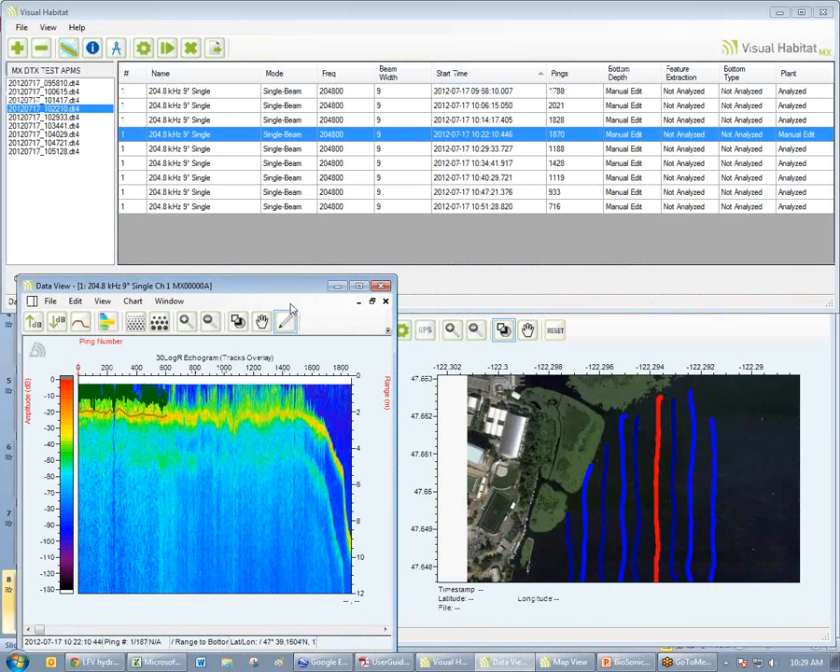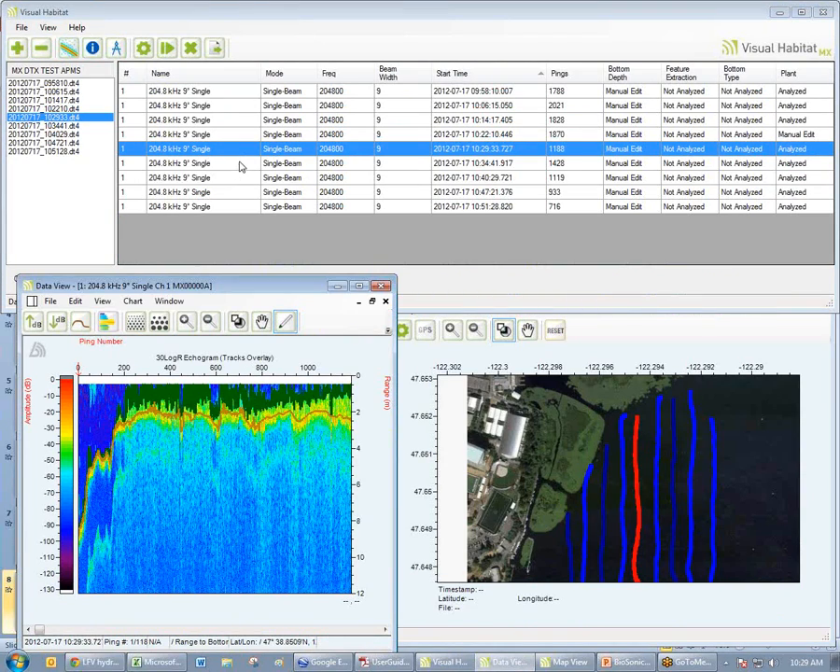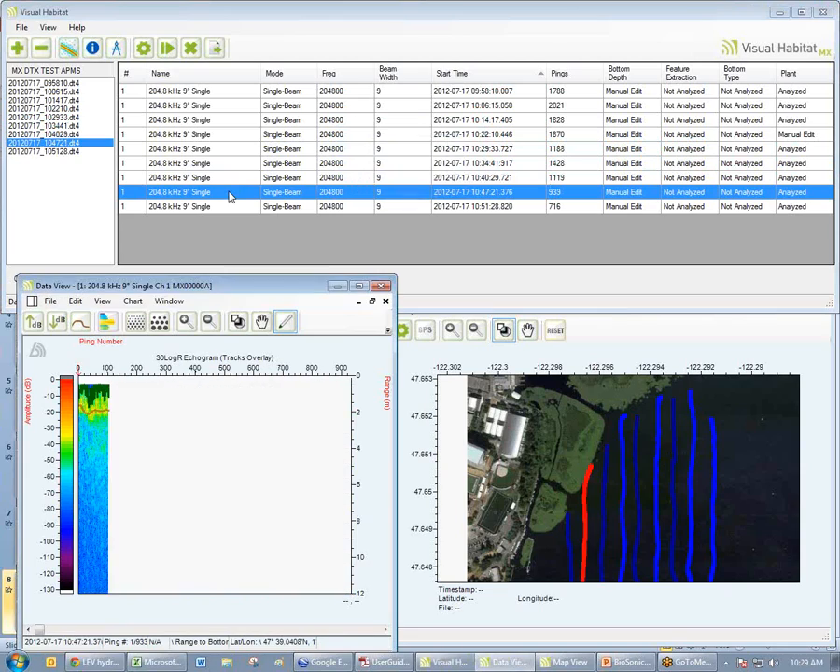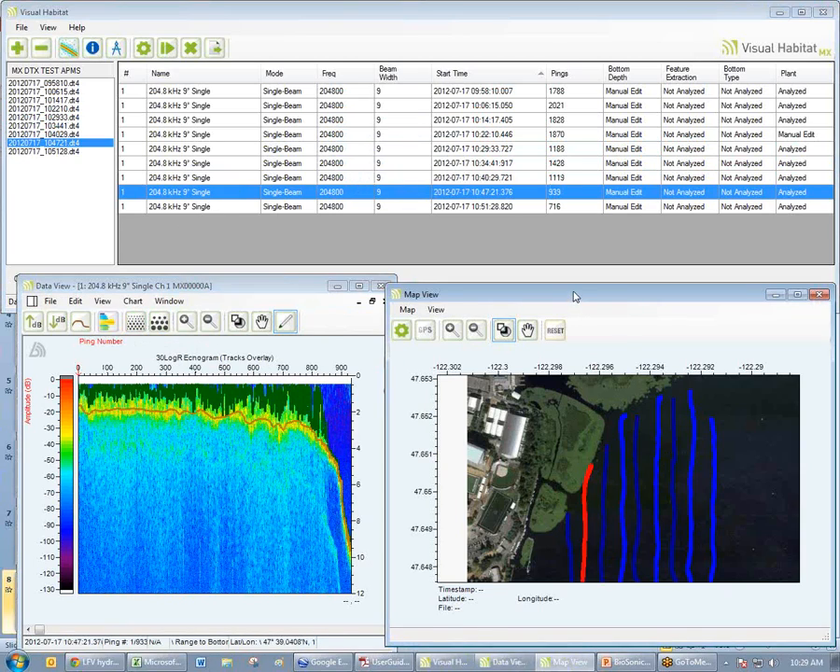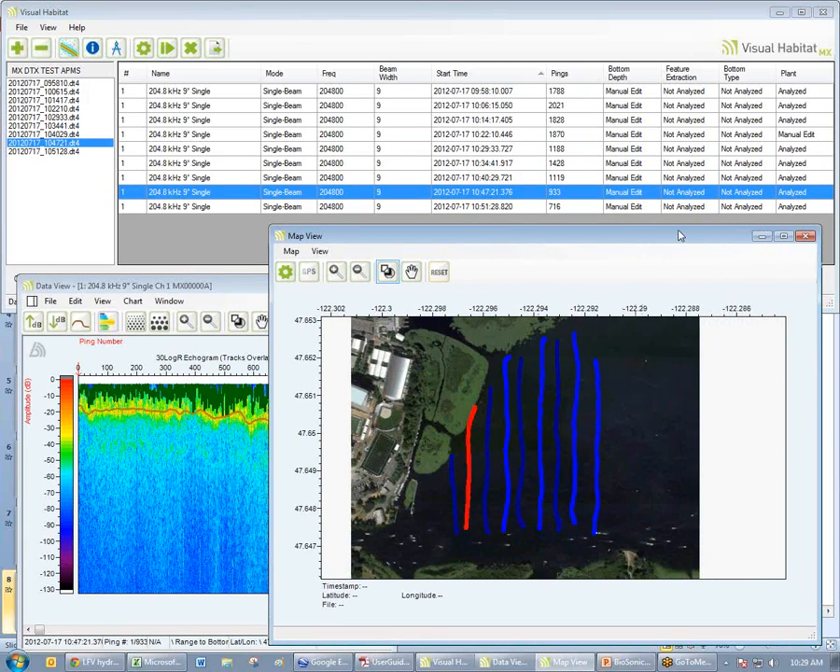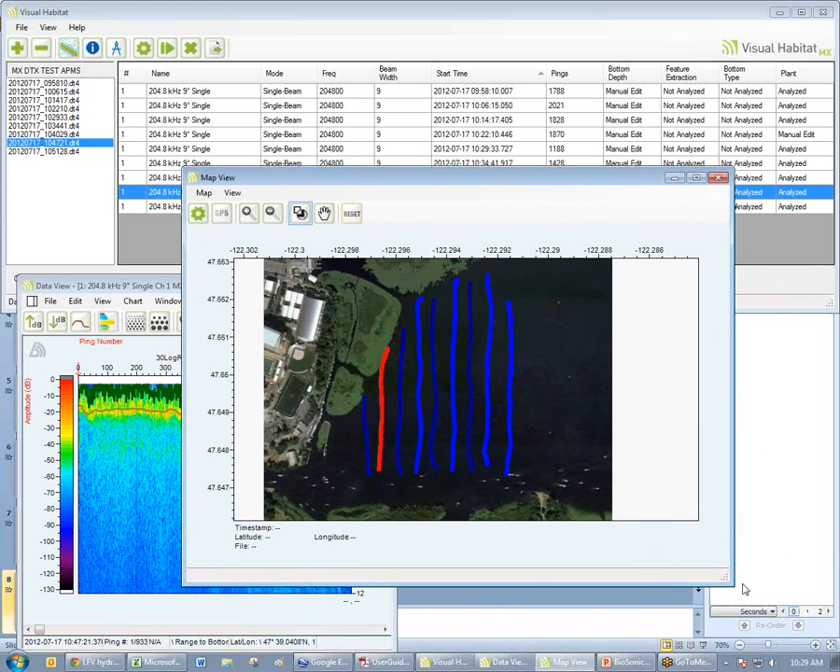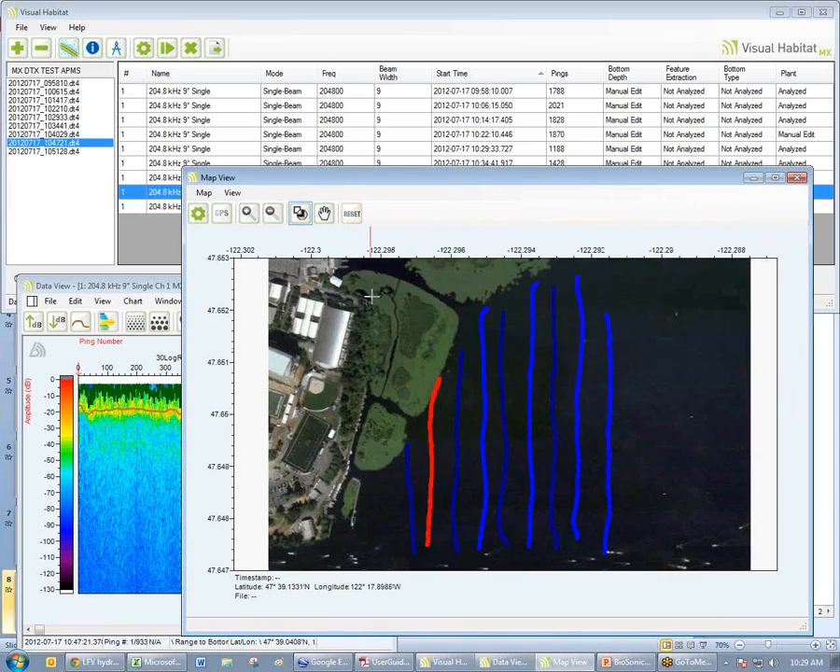So once I have viewed my files and I am satisfied that I like my canopy, my plant canopy line, everything looks good, I'm basically done with data processing. Okay? So now let's look at some visualization using the map. So let's make the map a little larger.